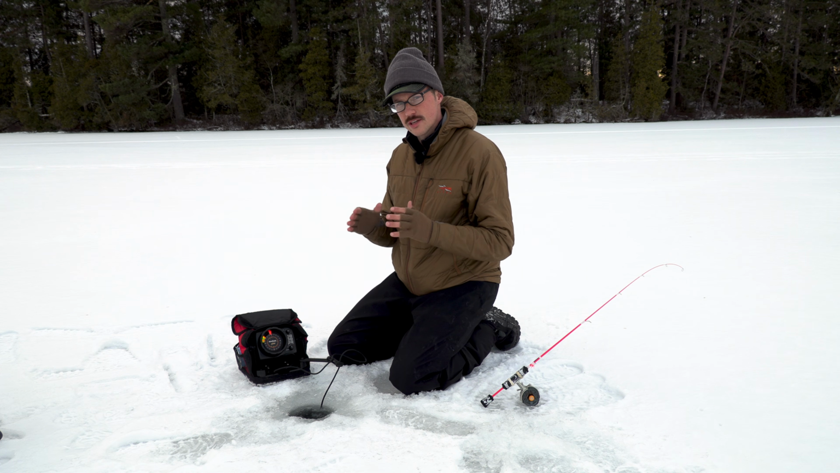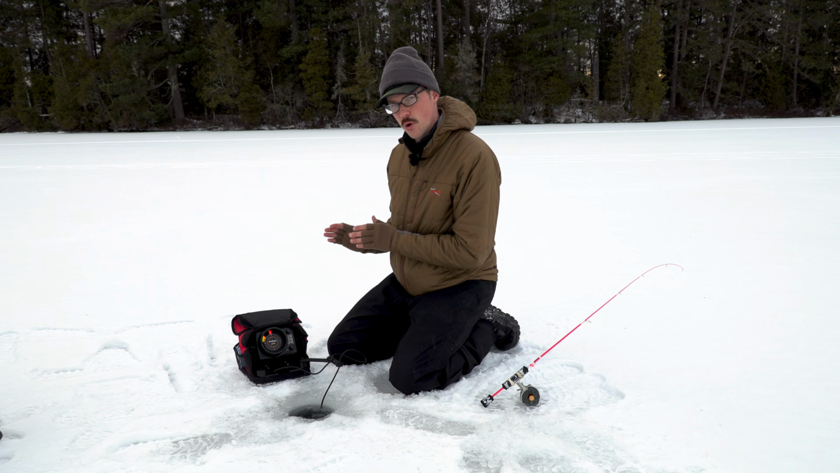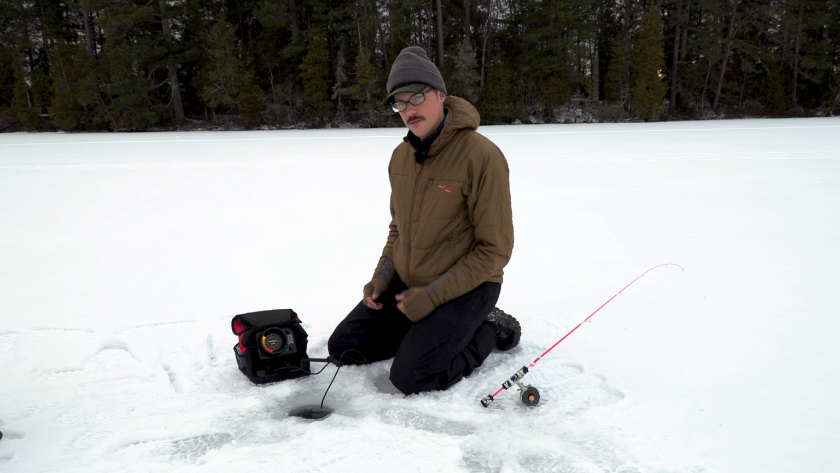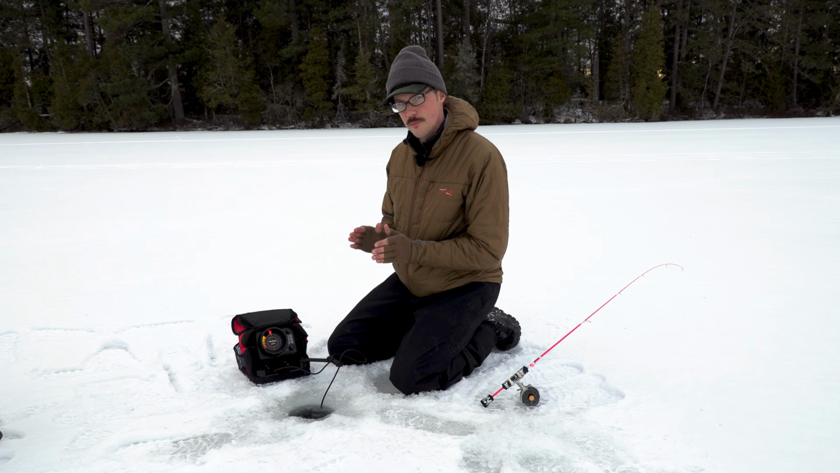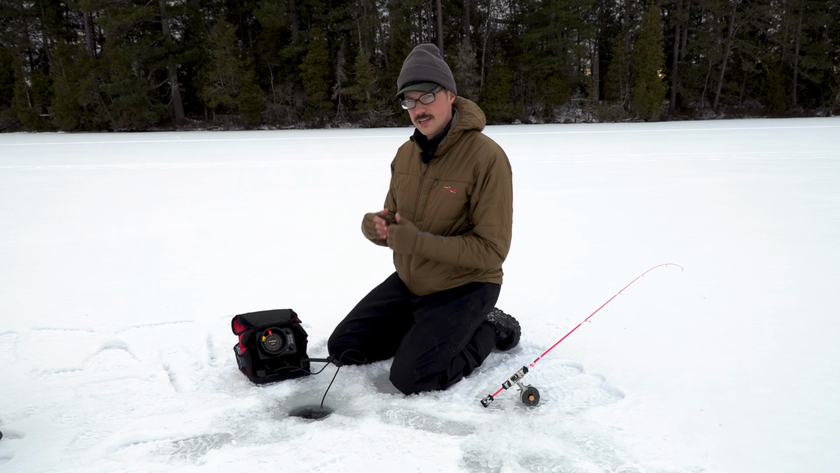Green is your in-between, kind of your middle return. A lot of times it's what fish are going to look like if they're just outside the cone. Sometimes you get weeds that way, but a lot of times your weeds are going to show up as a mix of green and yellow. And yellow is your weakest return.